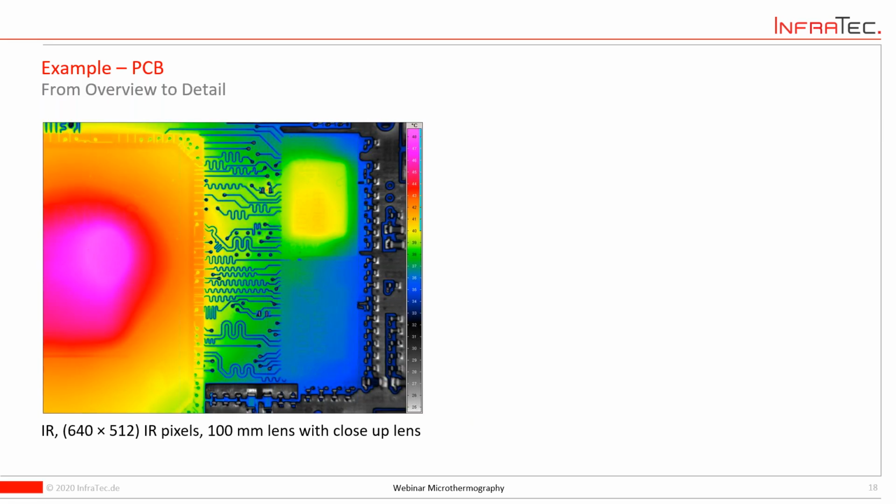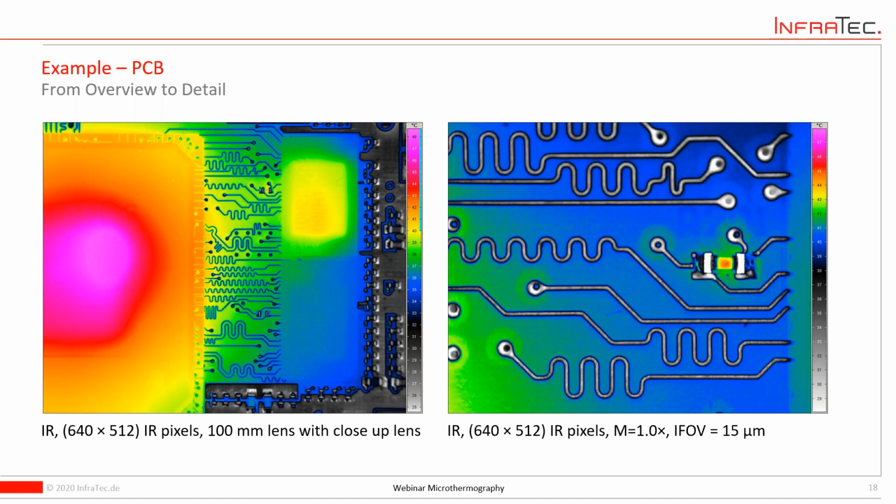When you add a close-up lens, then you see, of course, the field of view shrinks a little bit down. On the other hand, the instantaneous field of view gets better, and some details start to appear that are not visible in the overall. And of course, you can add the microscopic lens. This is the first really microscopic approach here. And you notice from this detail here, this little resistor element here, the resolution gets really nice,